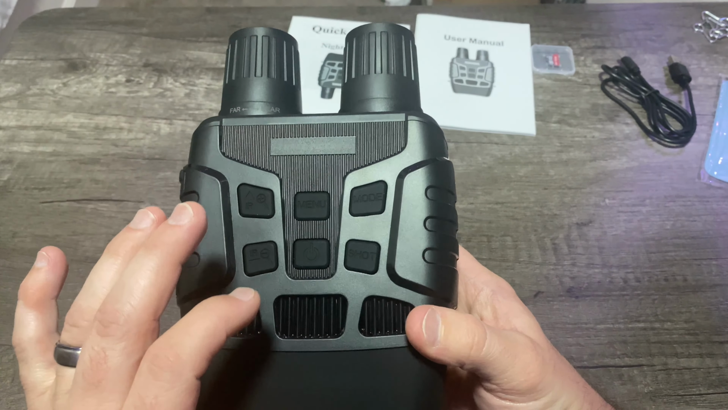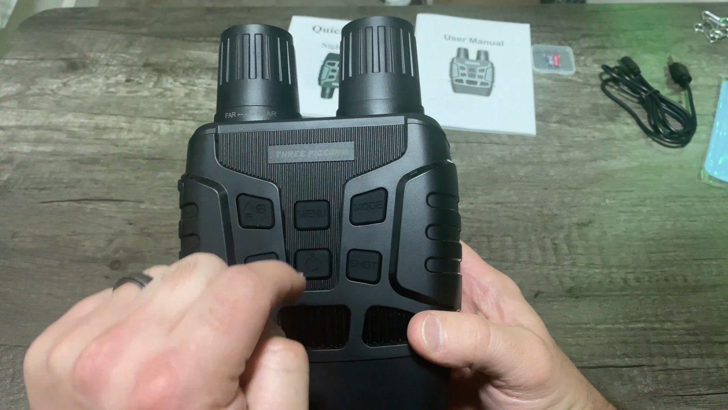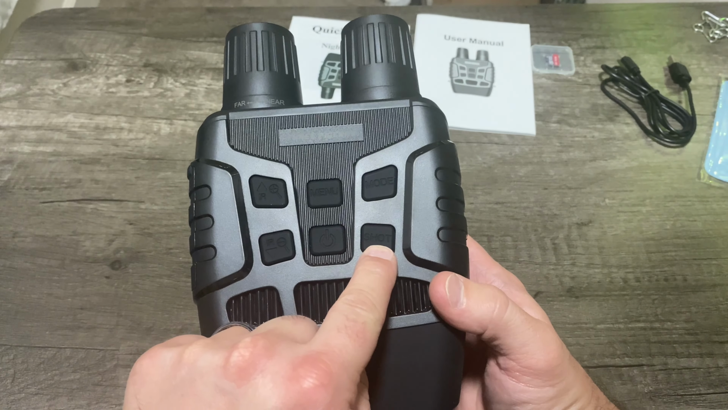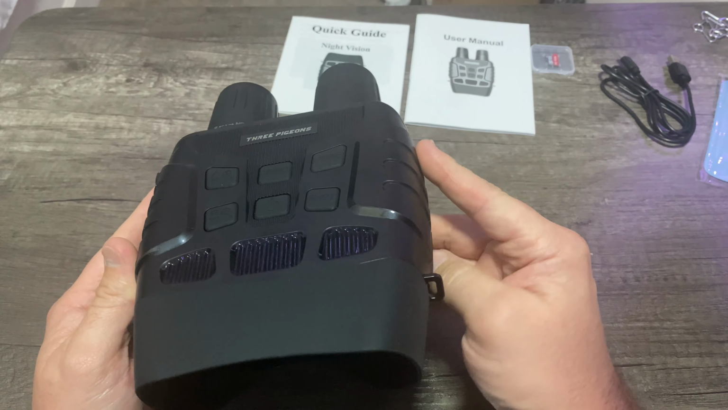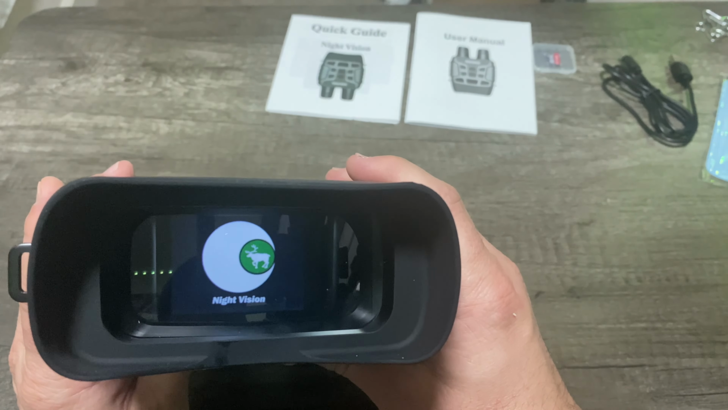So there's only 6 buttons on this thing, super easy. So menu button, power button, you got your IR up, down, and it does a couple of other functions that we'll go over in a minute. Mode, so if you want to change it between portrait, video, etc. And then here's your actual shot. So if you want to take a picture, you hit that. You want to start recording, you hit that, and there you go. So you're going to long press this boy to get it to turn on. There it goes.